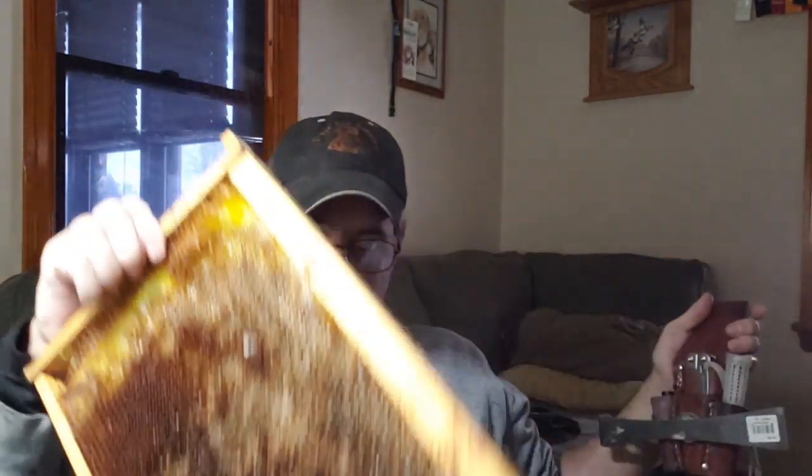It's handy for me to use. Like I said, you can carry it in your breast pocket. So, just another handy little tool that you can use. 2 for 10 bucks, can't go wrong with that.